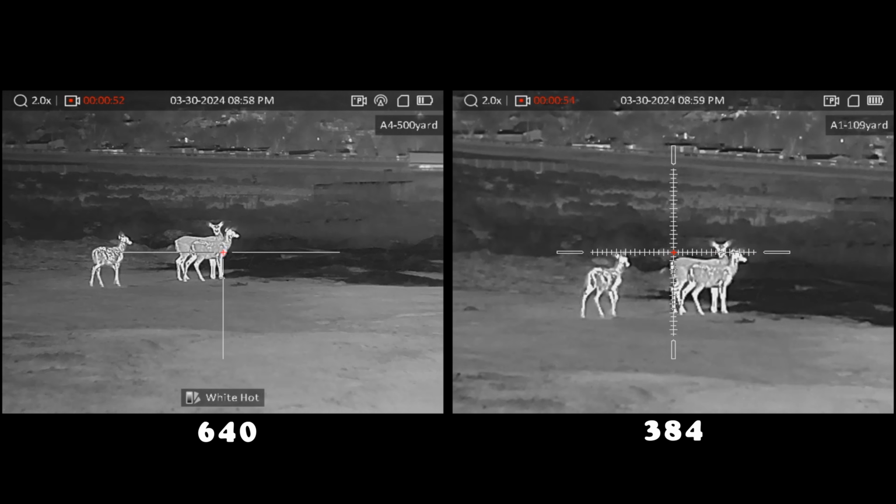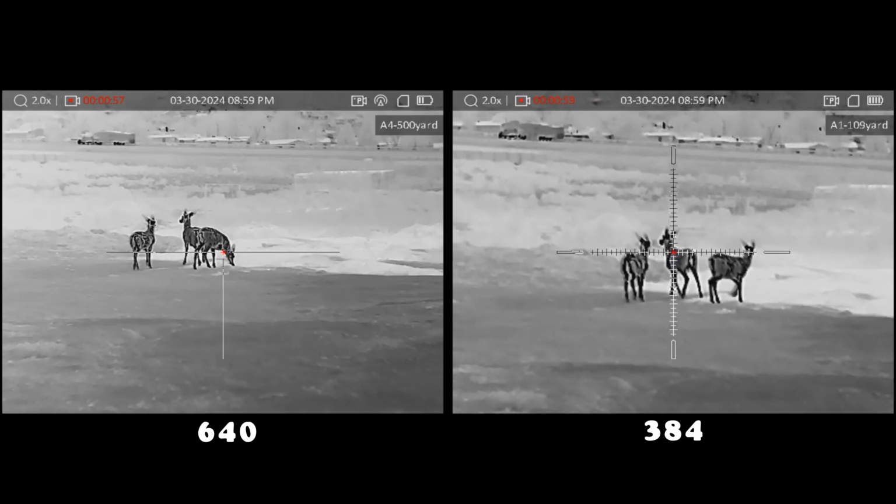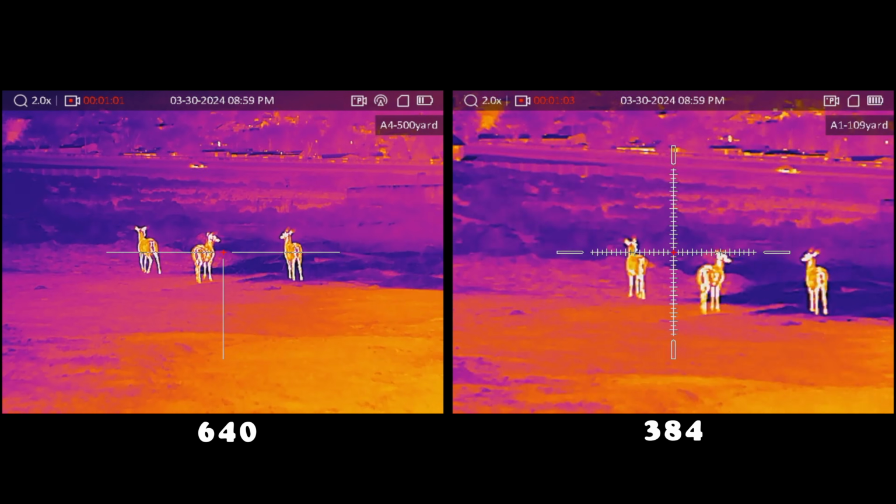Even while panning quickly, it all seemed to keep up really well, and it didn't strain my eye at all. Very impressed with how everything looked overall. You can see here the difference in both the 384 and the 640 versions.